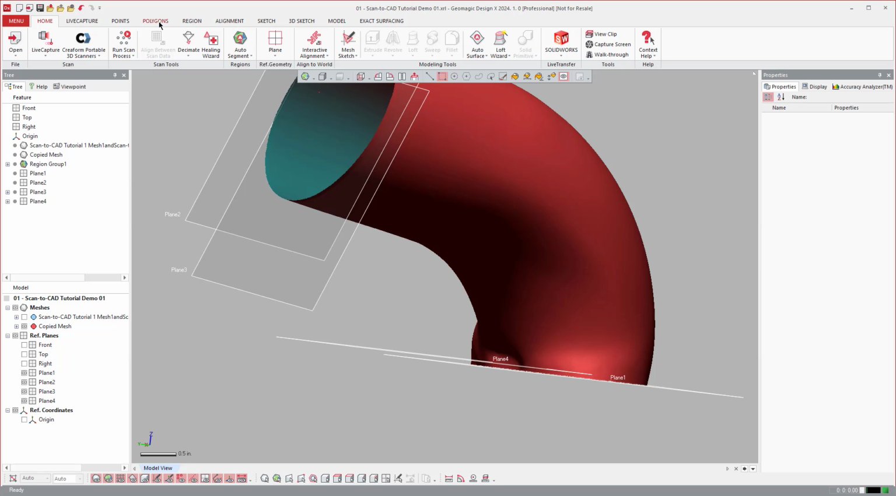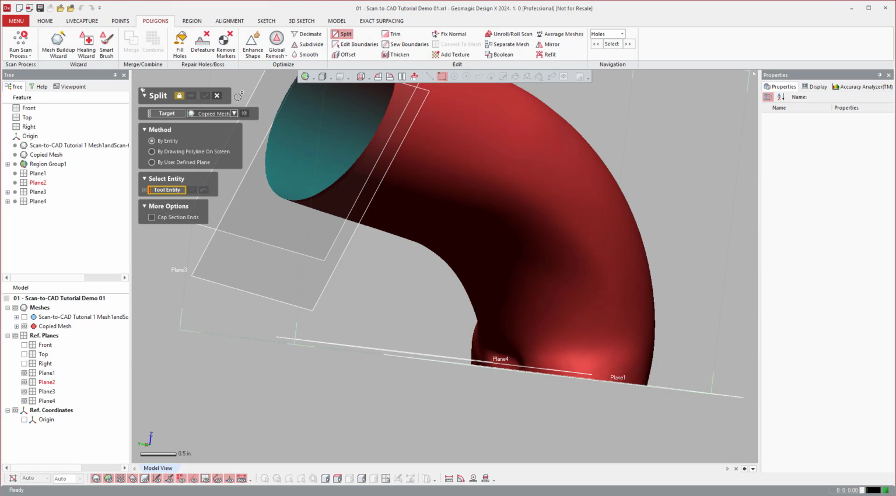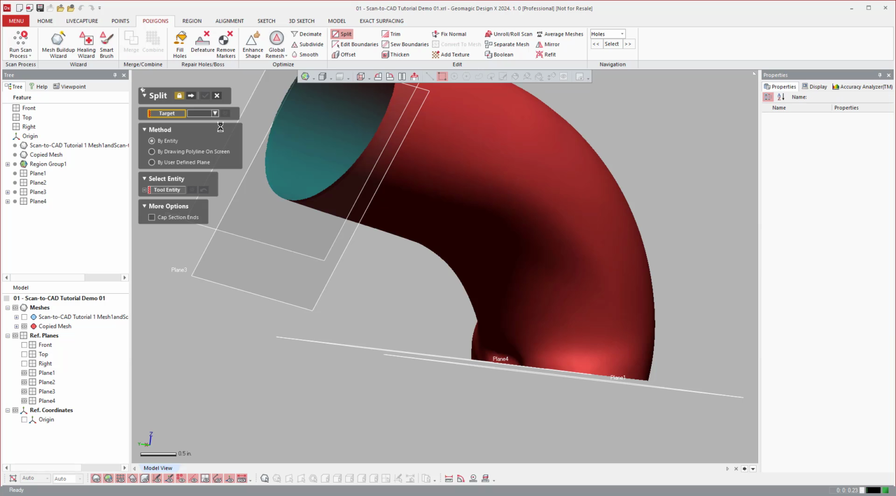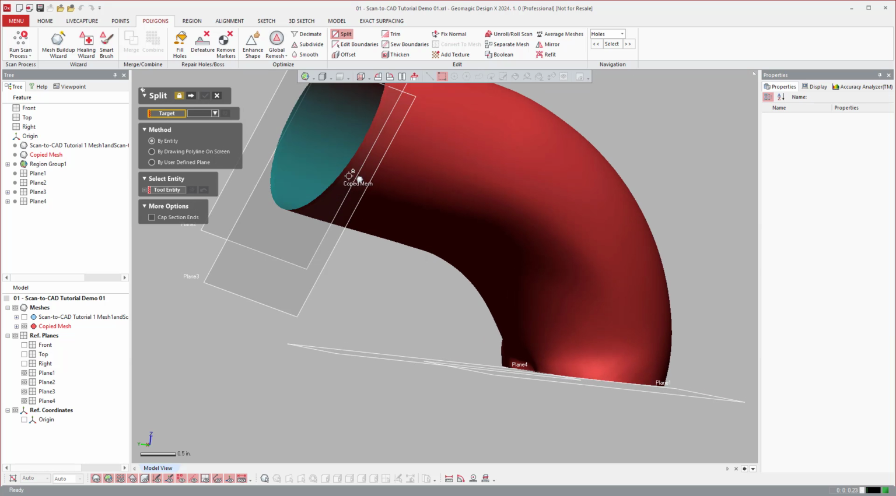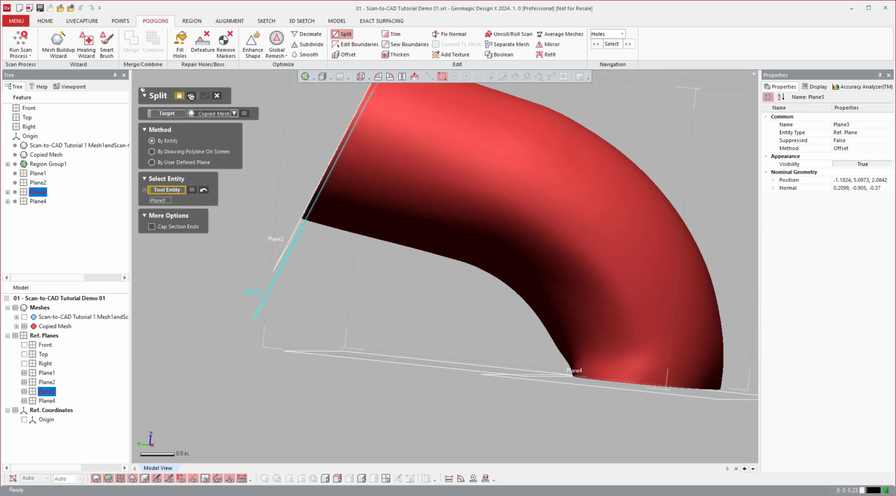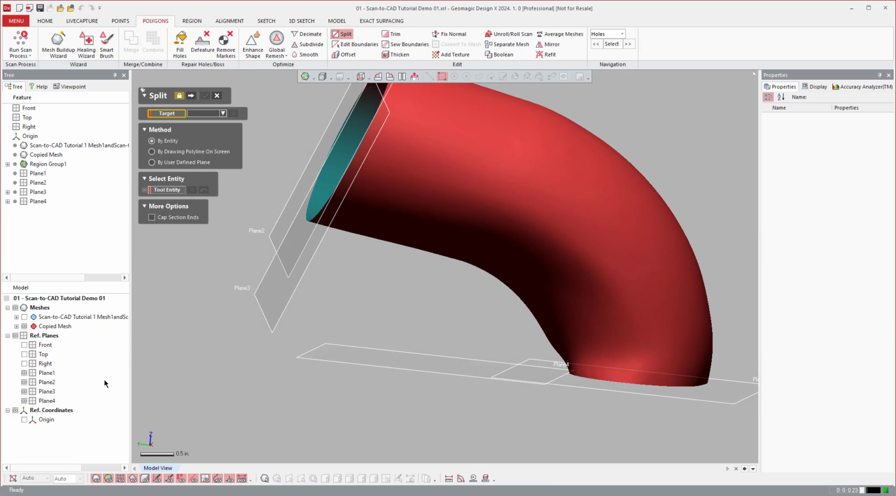Then we'll come over to polygons. Now, you can do a trim, but trimming works differently where you use 3D curves. If I drew a 3D curve, in this instance, I'm going to say, let's trim based on that plane. And we'll do this again. So now my boundaries are smooth.